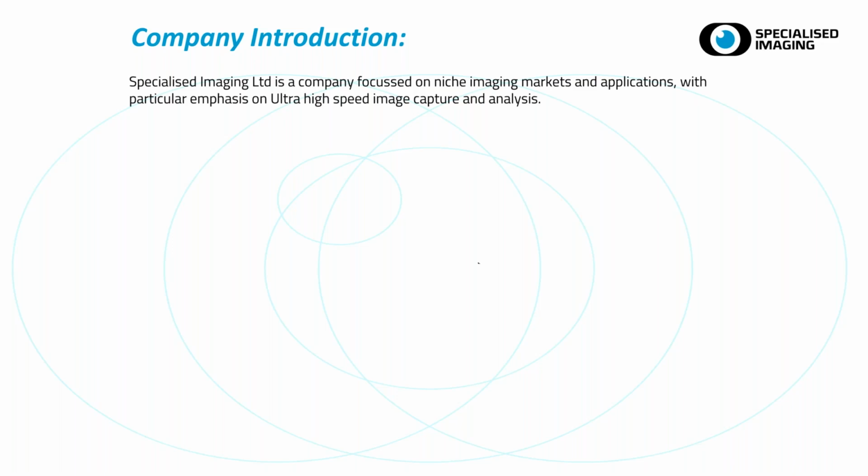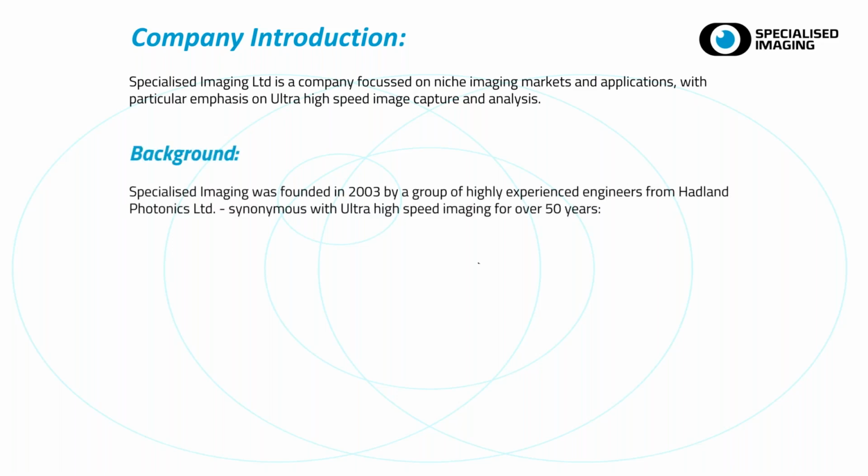As our name suggests, we are focused on pretty much a niche market of ultra high-speed imaging and their applications. We were a relatively young company, founded in 2003 by a pair of highly experienced engineers from a company called Headland Photonics, which later became DRS Headland when I was there for a short spell.